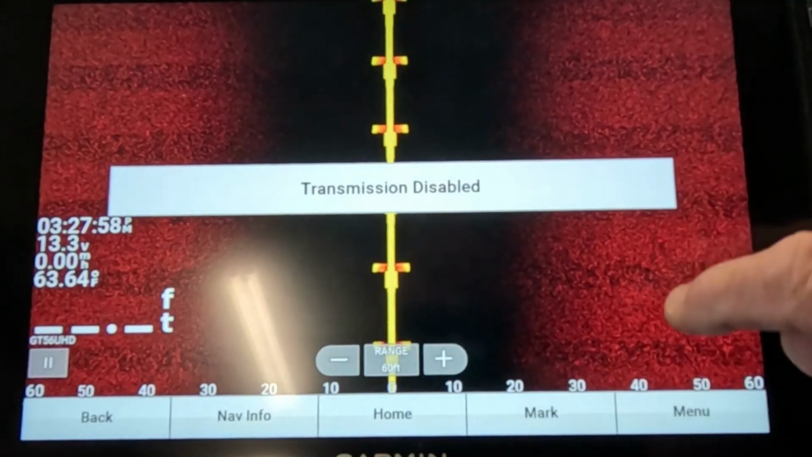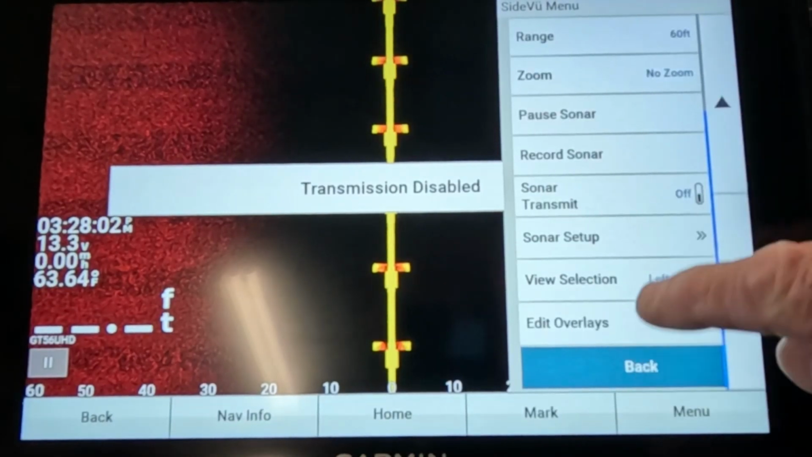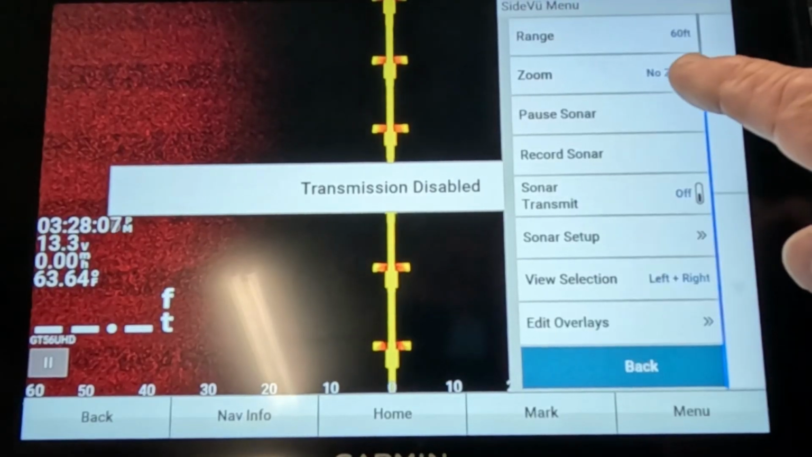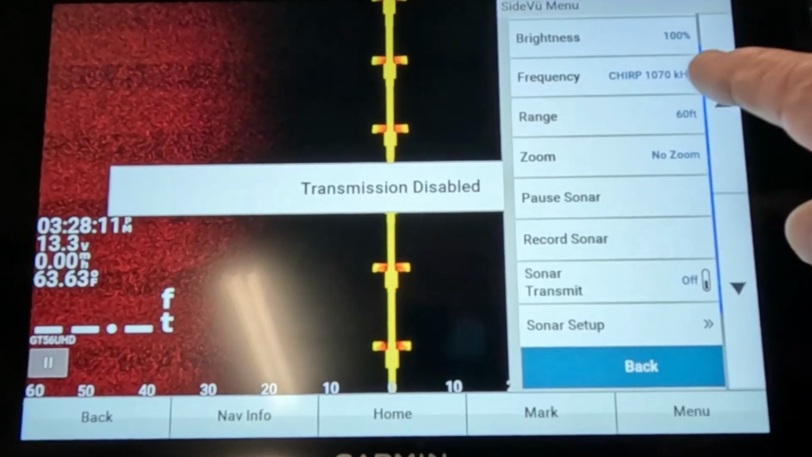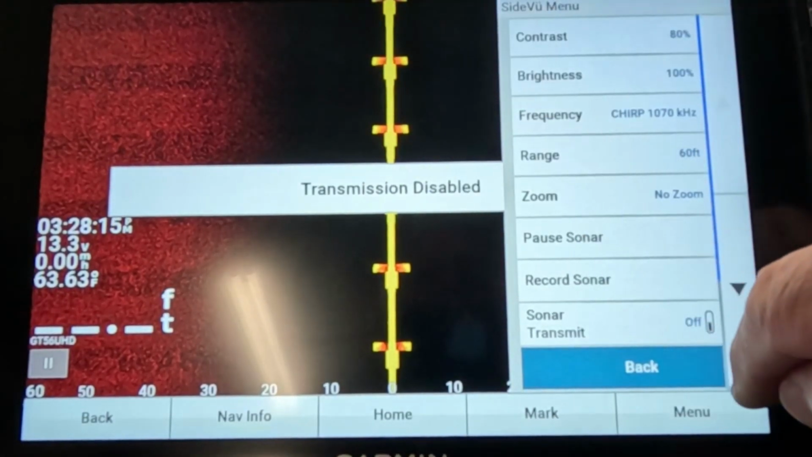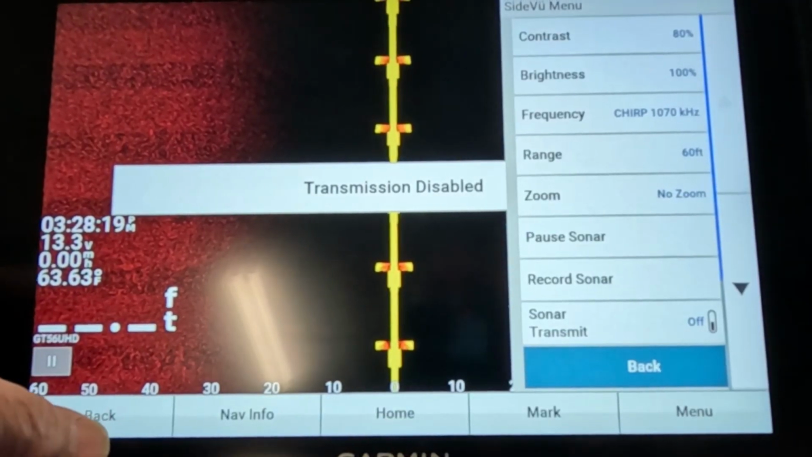Like I said, there's not a lot of settings you need to mess with. It's all pretty simple on these. But the big thing is setting your range and your contrast and your brightness before you go. The rest of it, your color scheme and the rest, works pretty good by itself. All right, that's it for SideVü.